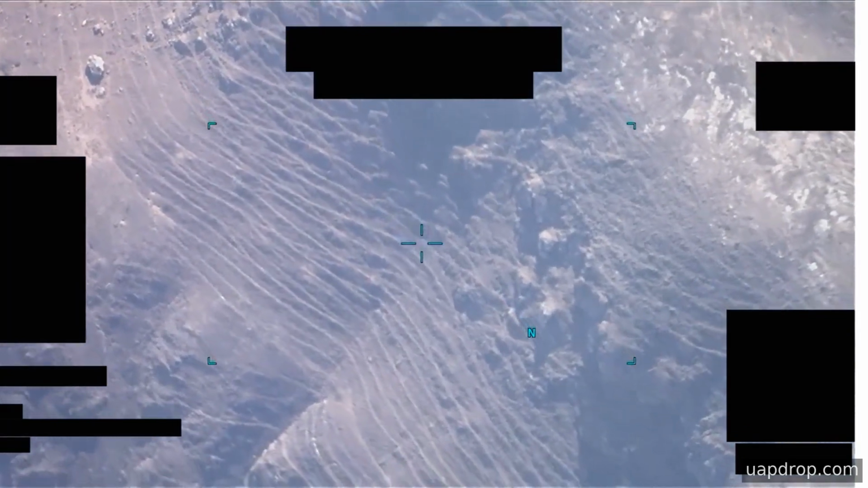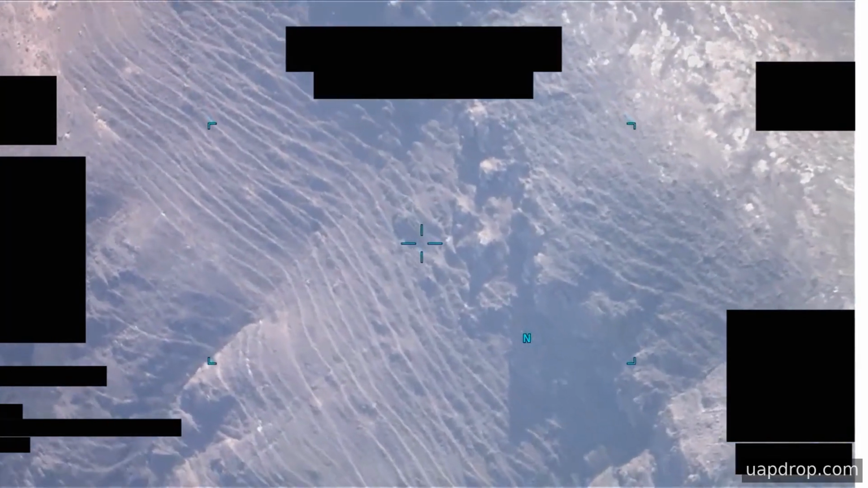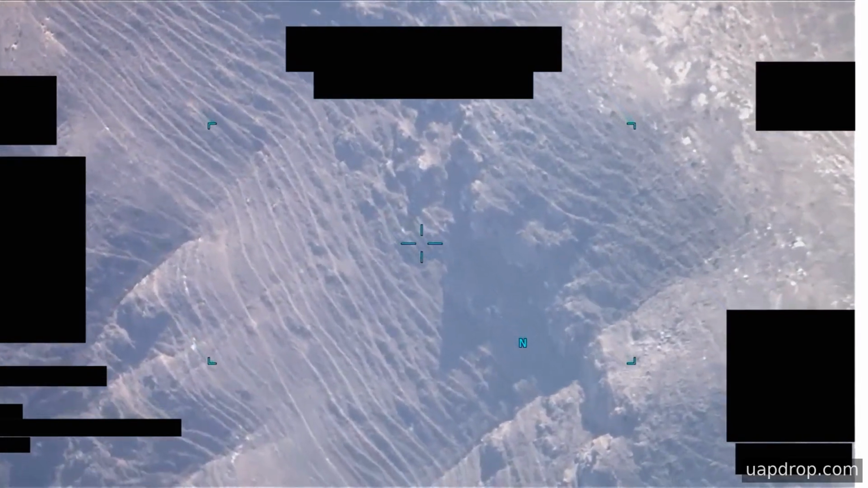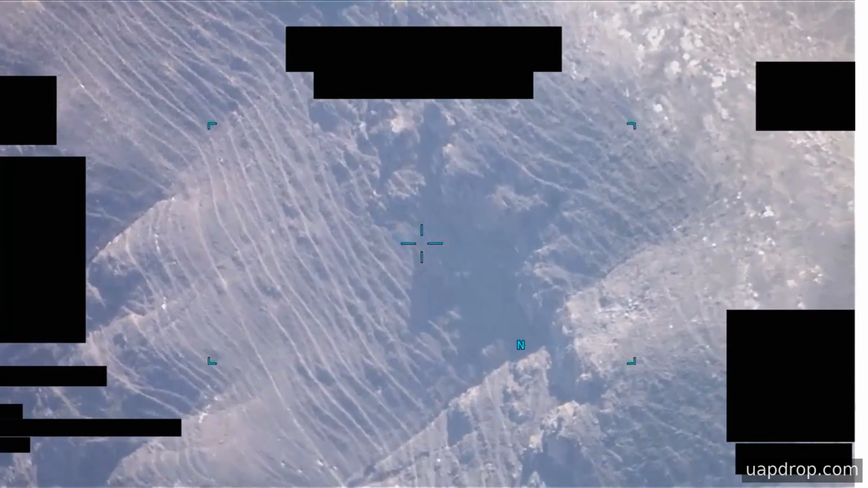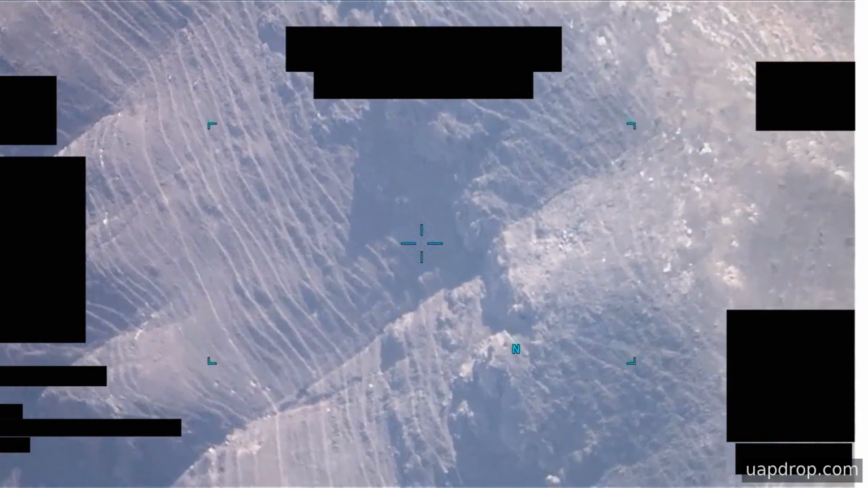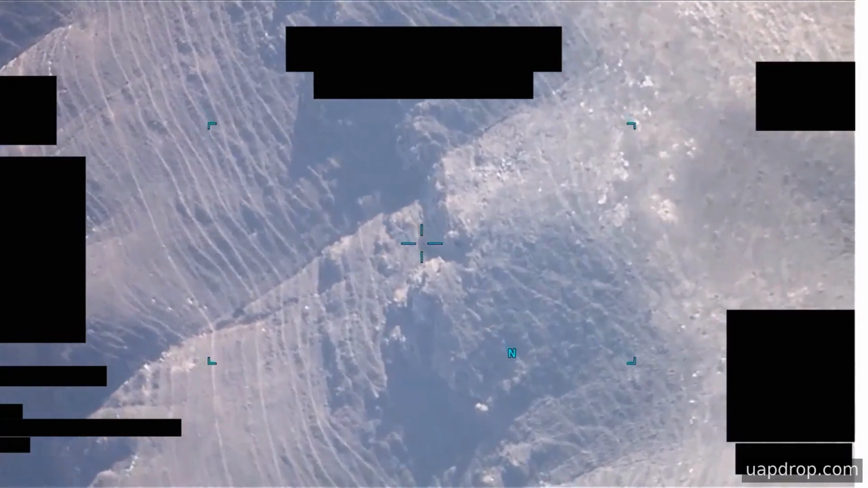There are no clear identifying markings visible in the infrared presentation, and the object's outline becomes difficult to separate from background clutter once the sensor switches modes. Because the clip is infrared-based, visual color and surface detail are not available for identification. Context matters for interpreting what is shown.